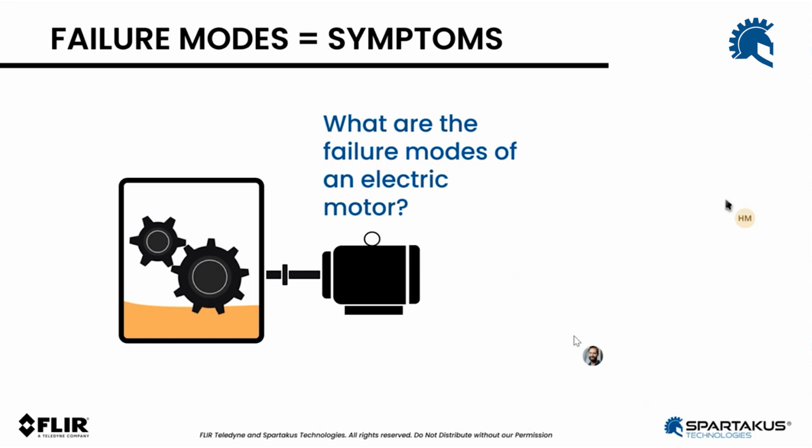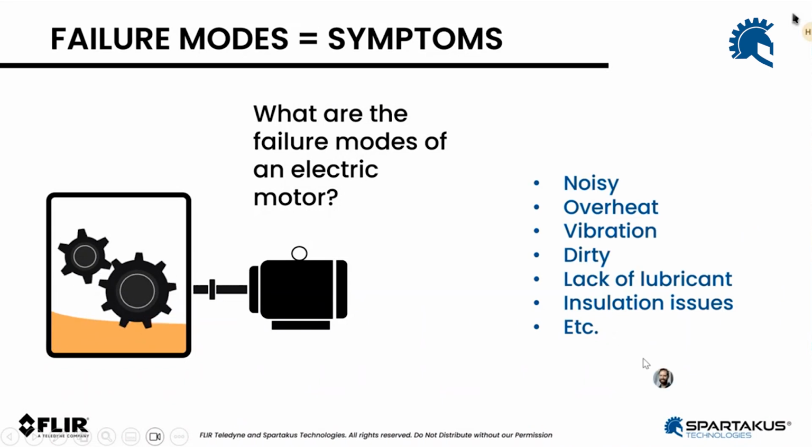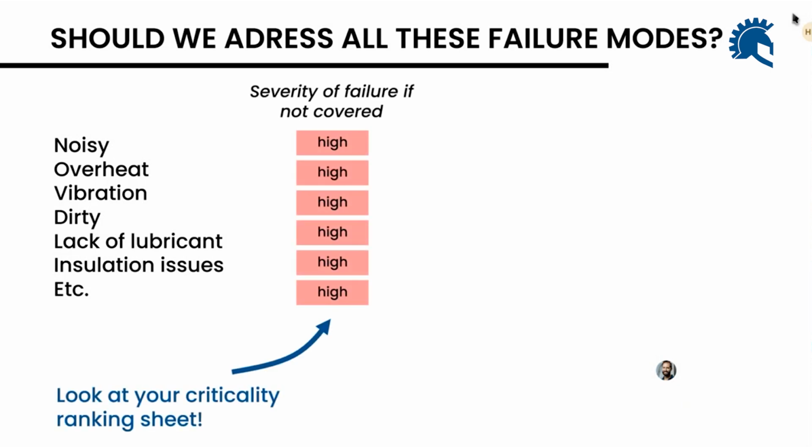So we're not going to go through all of them one by one, of course. What I'm going to do is show you a very short list of failure modes or symptoms we typically identify for electric motors. So noisy, overheat, vibration, dirty, lack of lubricant, insulation issues. So you start with these failure modes, and then you ask yourselves, okay, what do we do? Should we address all these failure modes? And the answer is, well, it depends. It depends on multiple aspects. So let's talk about them.